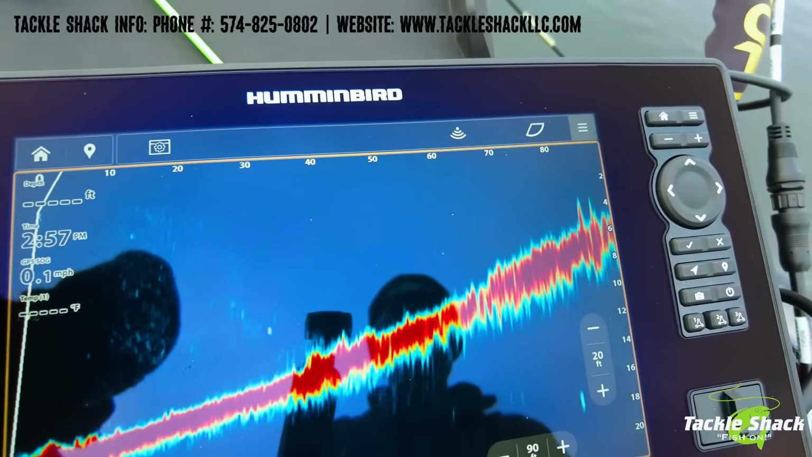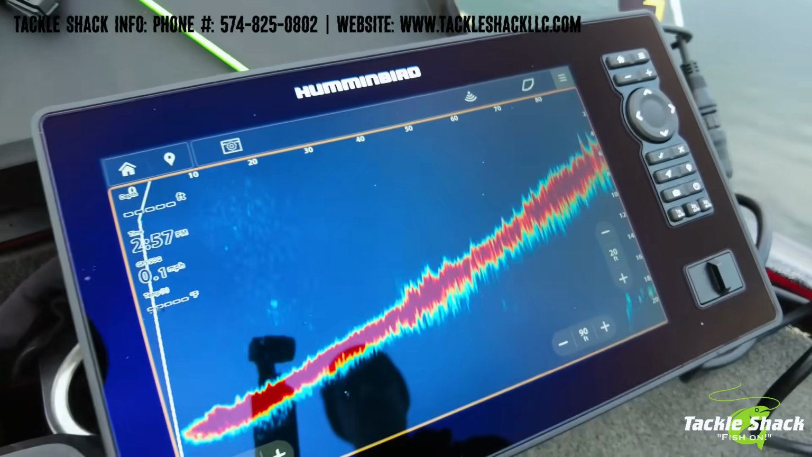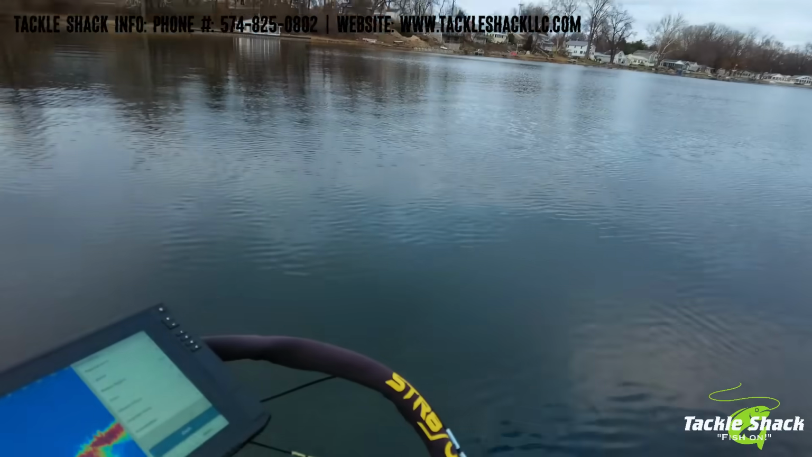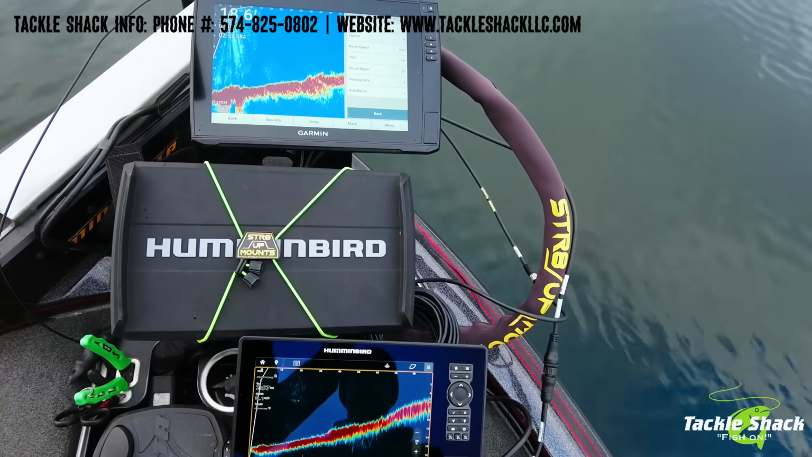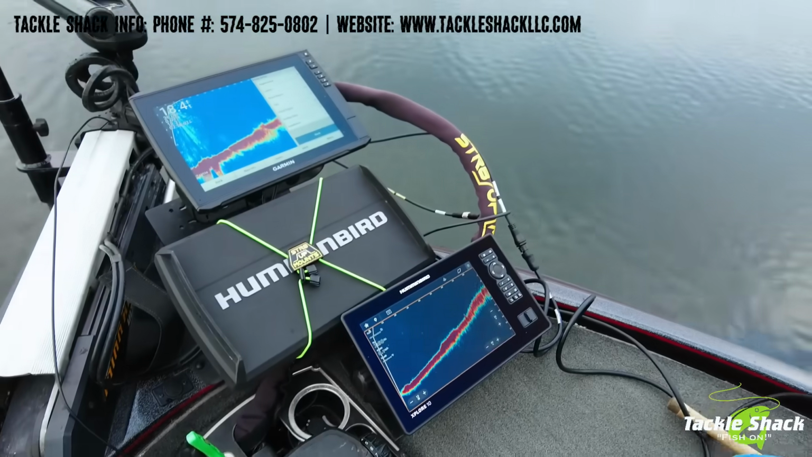So something we've been anticipating for a long time, and we're really excited to actually be able to get hands on this and see what it looks like in real life, because everybody talking about it, from pros to reps, whatever, that's one thing, but to see guys out on the water using it, that's totally different.